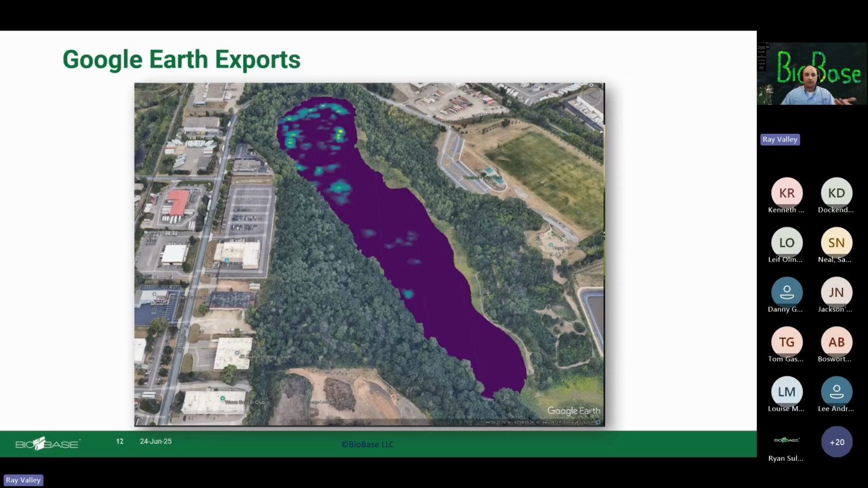We also have Google Earth, where you can export KML or KMZ. There's an example of a stormwater pond and the cool quasi 3D rendering in Google Earth. That's a great way to share it with colleagues or other clients. You can zip up those Google Earth files and send them to them.